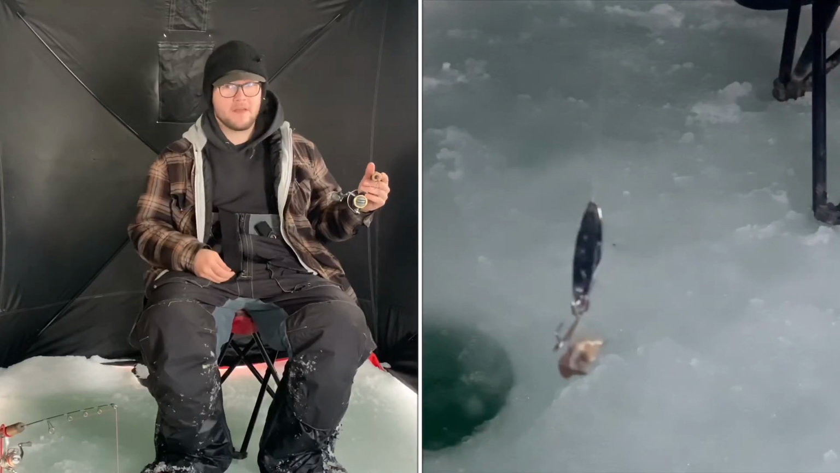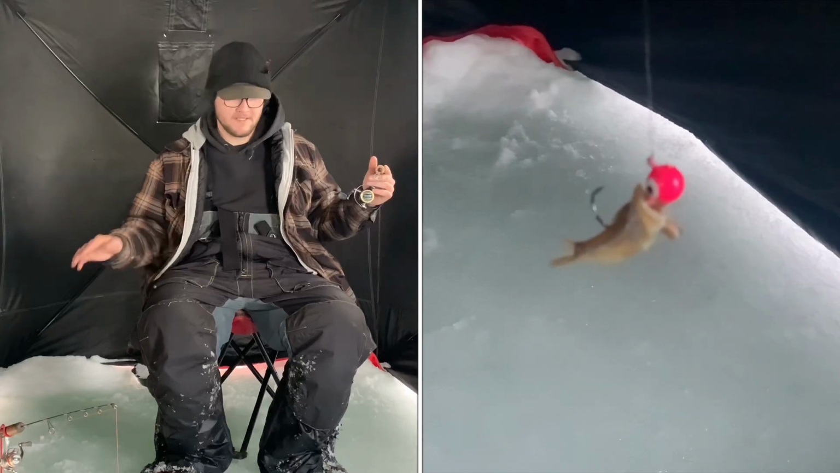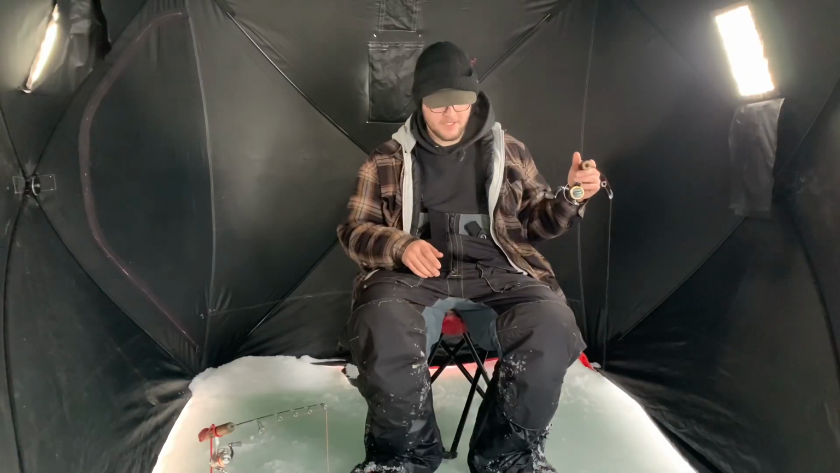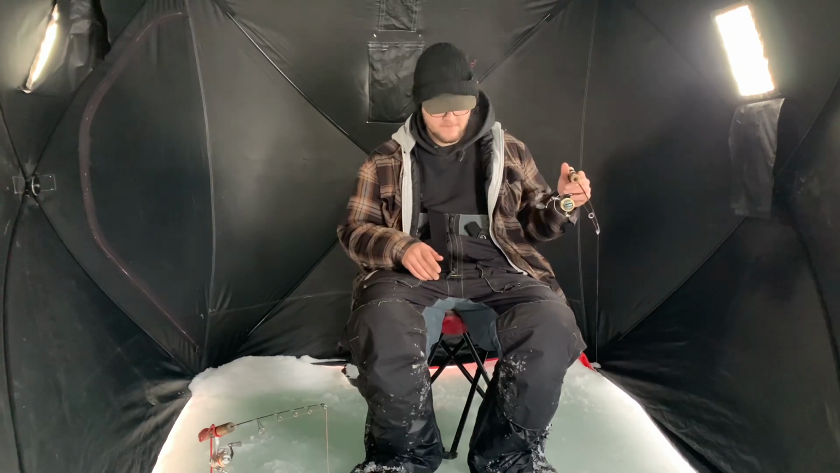I got a jigging rod here. I got a jigging spoon on there. Very fancy Canadian Tire special. And then right next to me I just got a simple jig and a minnow, dead stick, leaving it there about a foot off bottom, and then I'm jigging my jigging spoon. Oh, what was that? There's a fish down there, guys.